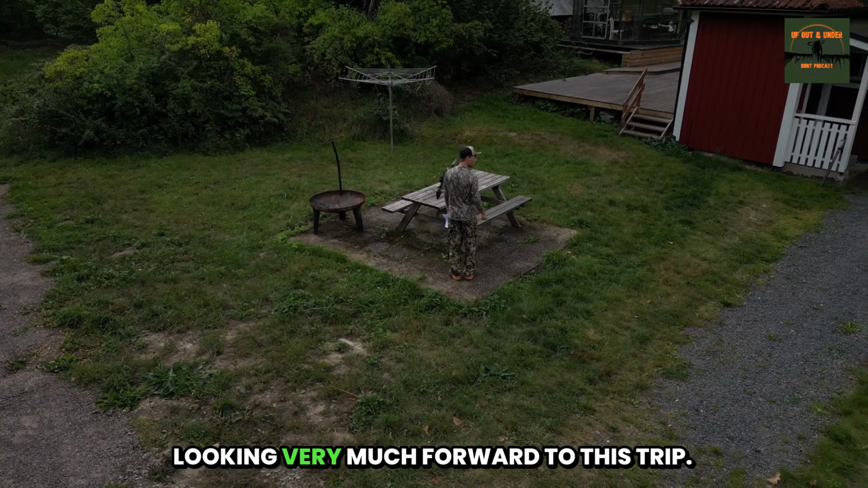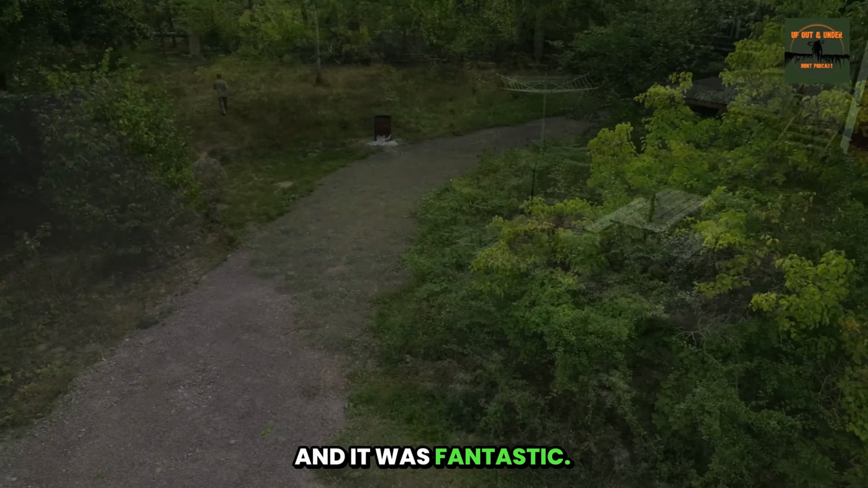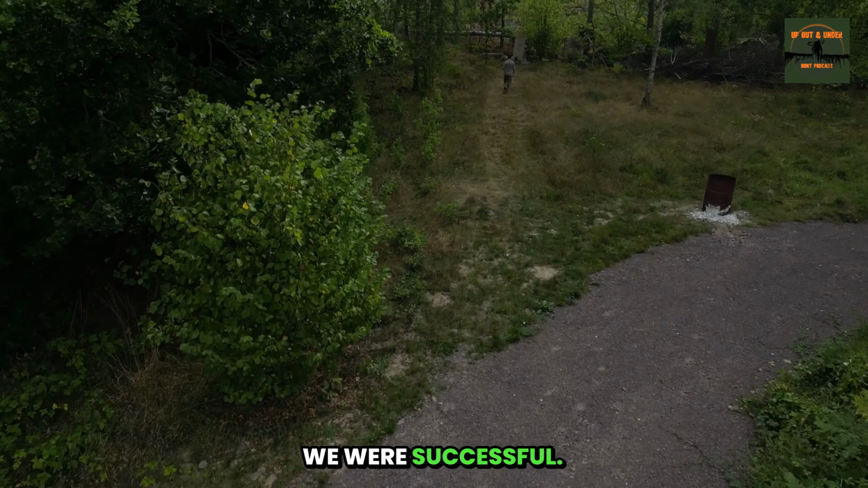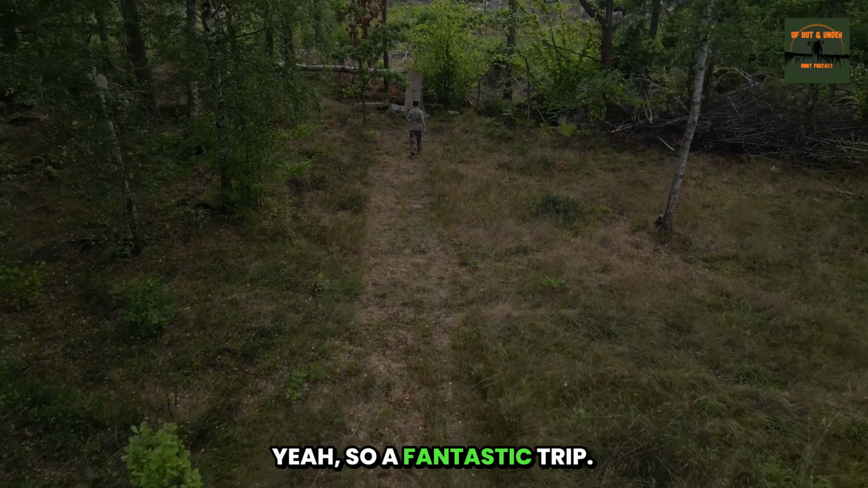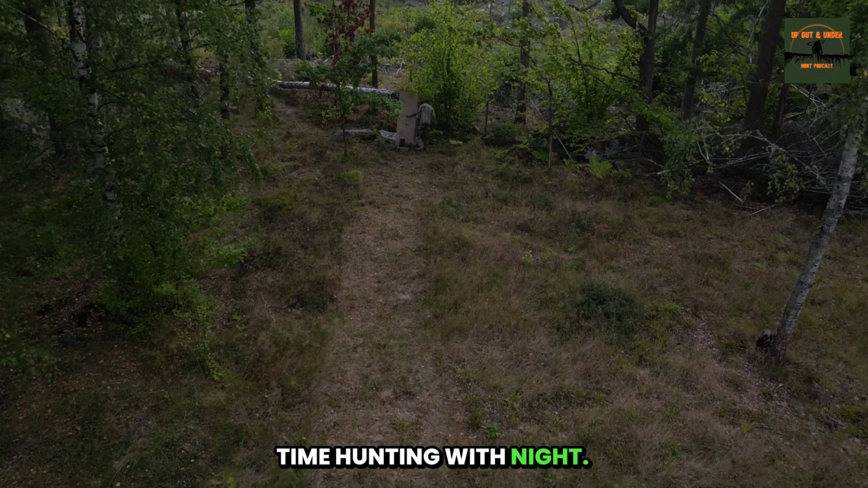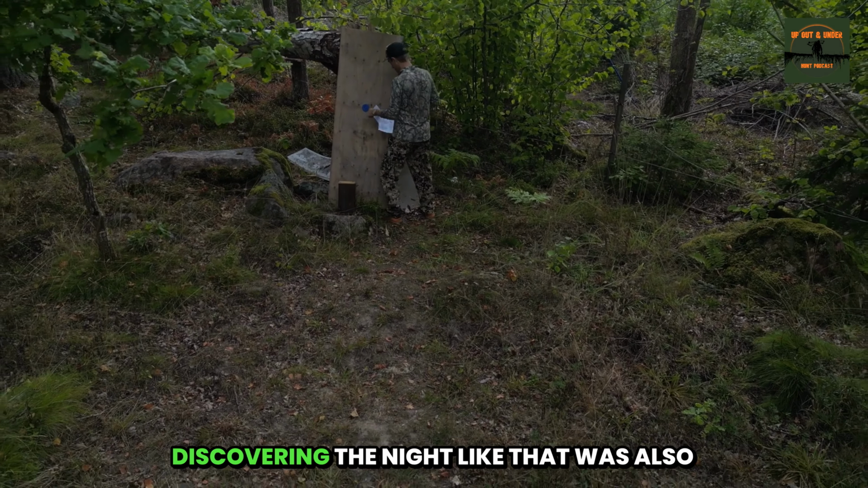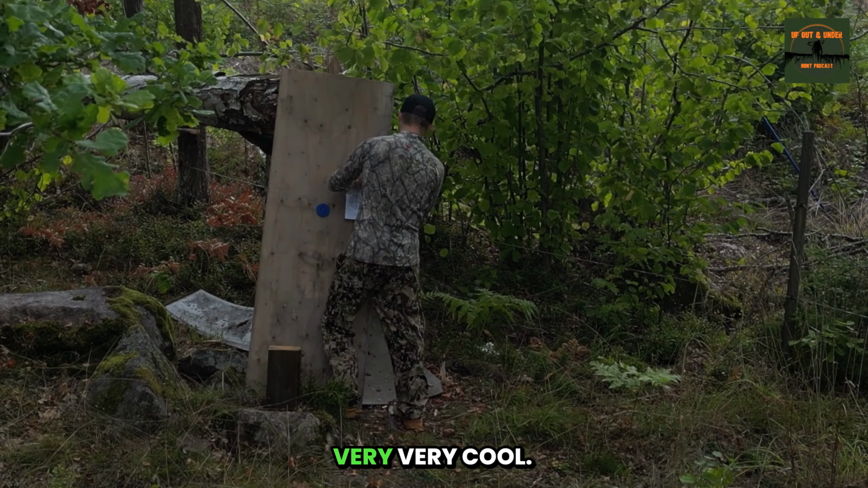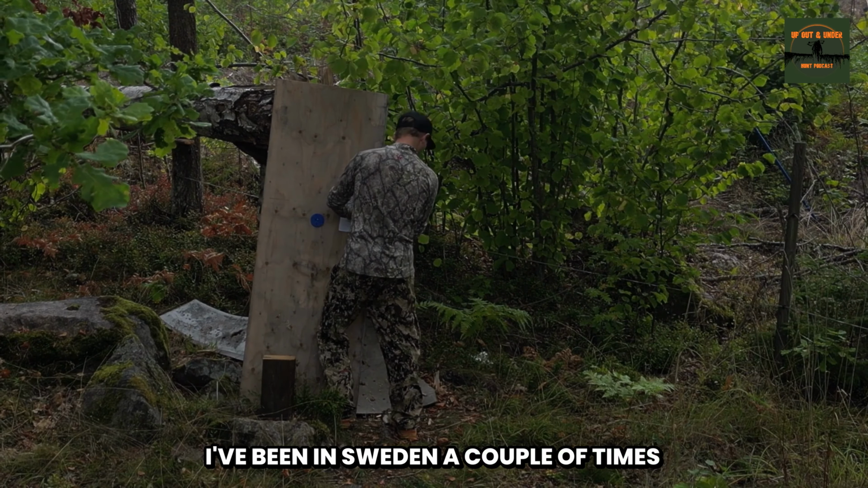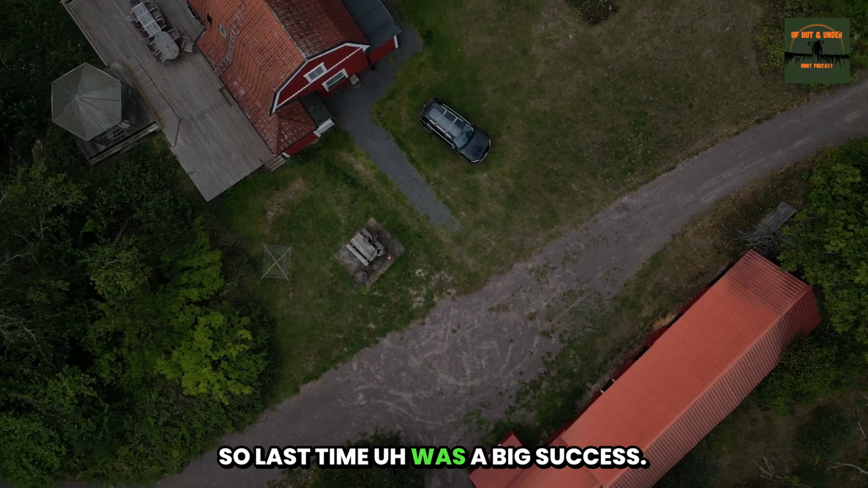But I've also been looking very much forward to this trip. We were on this trip 2 years ago. It was fantastic. A couple of days with night hunting for wild boar. We were successful. All got a boar, a fantastic trip. That was my first time hunting with night vision equipment and thermals, and discovering the night like that was very cool. It was the first time I was successful in it. I've been in Sweden a couple of times before that, but came home empty-handed. So last time was a big success.